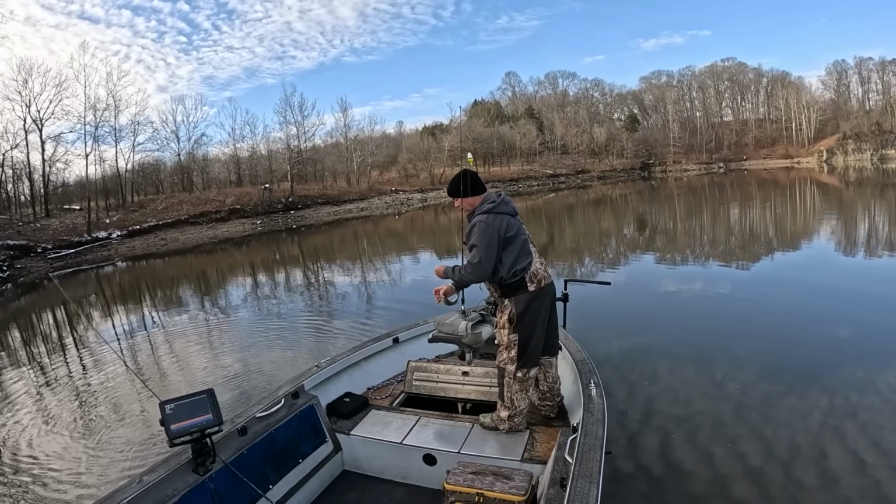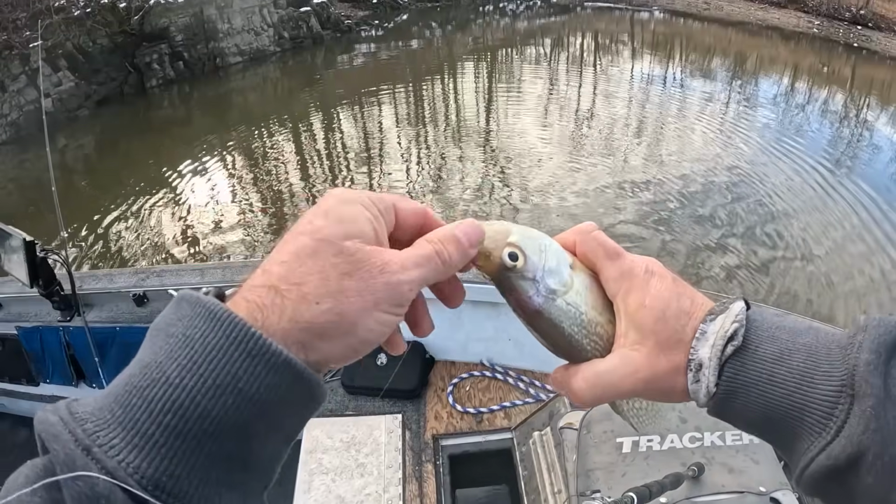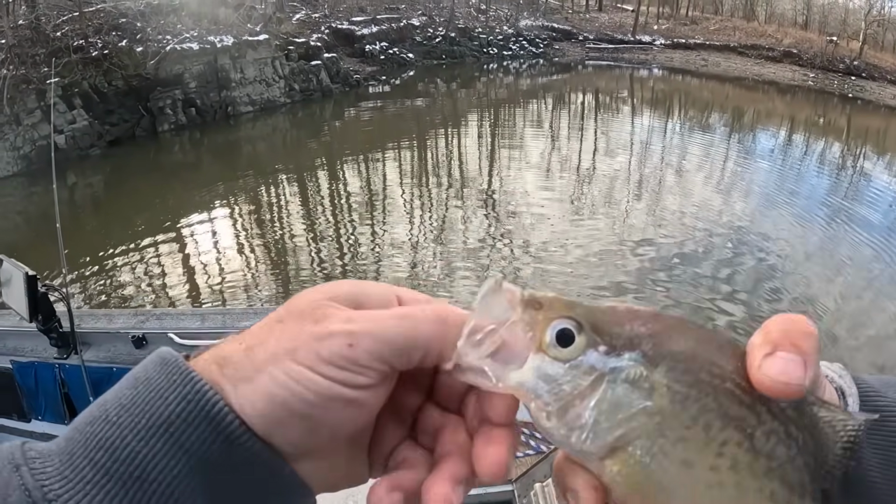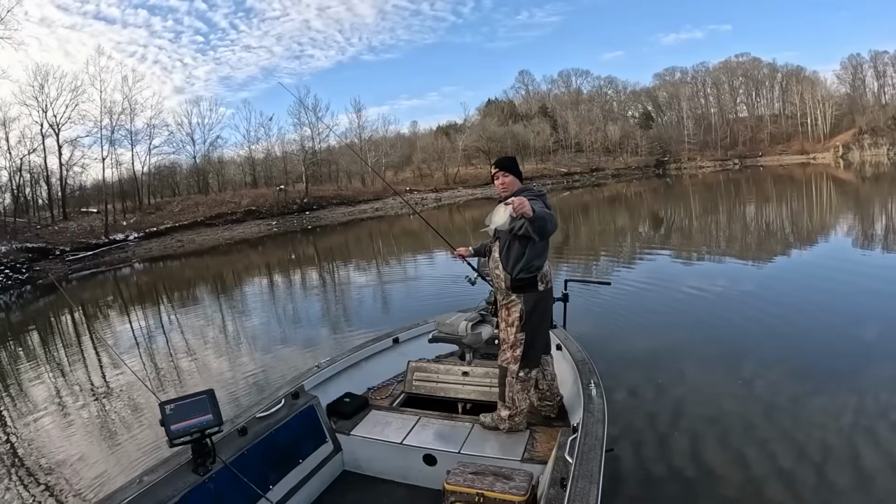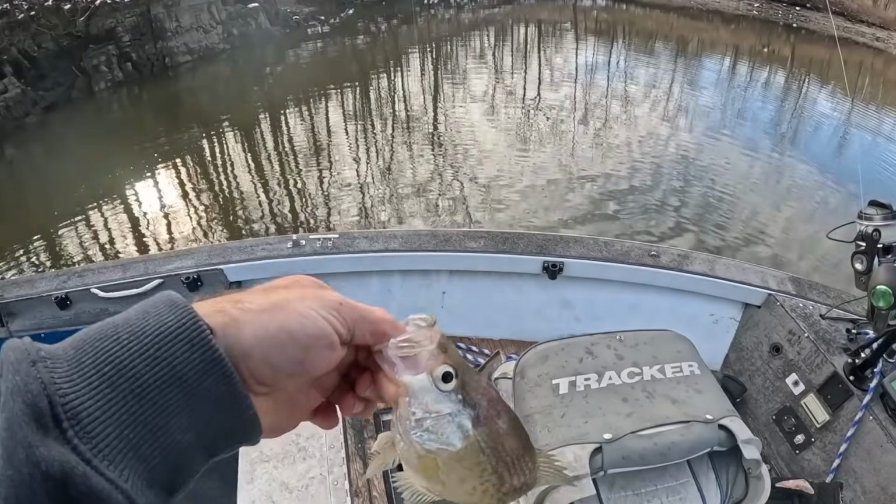Later it gets, a lot of times you'll get some bigger fish. It's a decent black there. It's a pretty nice black.